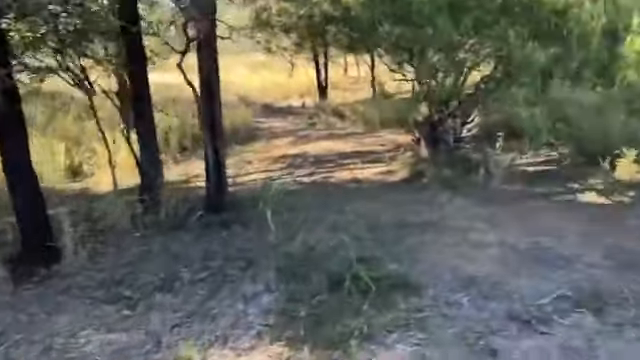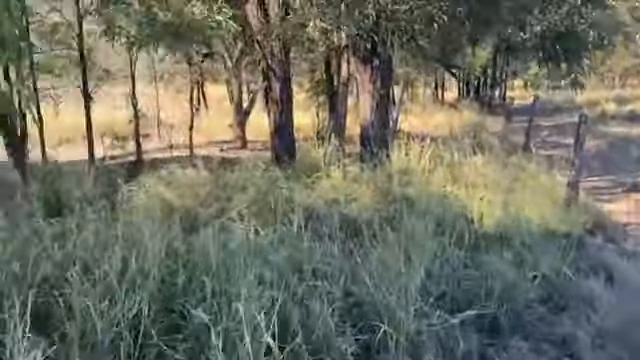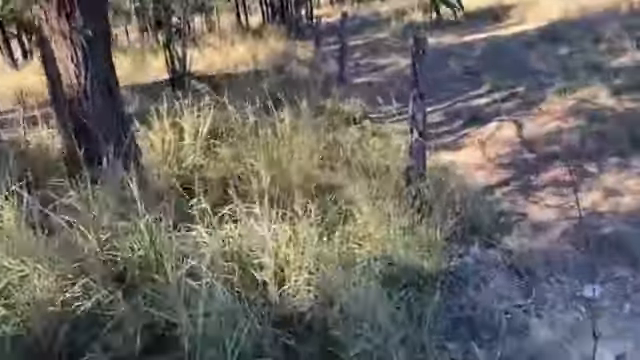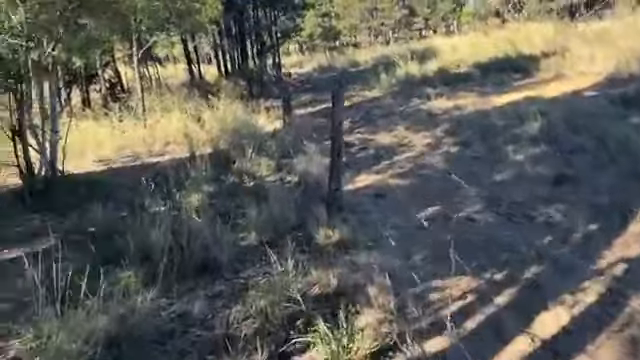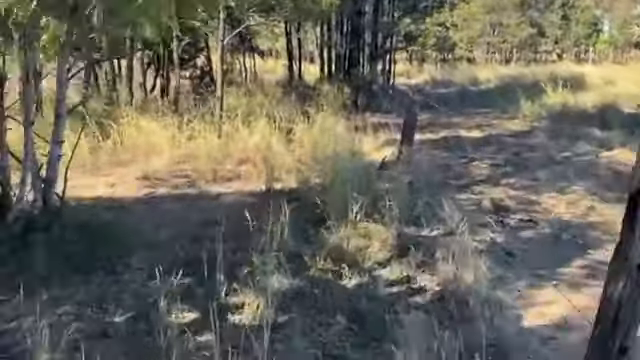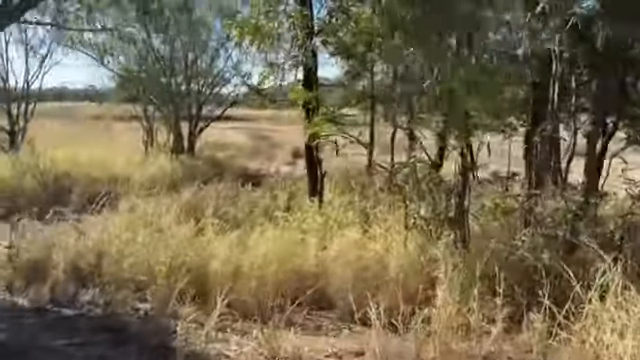As long as this fence here is sound enough to sort of hold them. I kind of doubt it will be down here, but at least that only lets them get out onto this bit of a piece at the road. Bit of water in that little dam for them to drink.